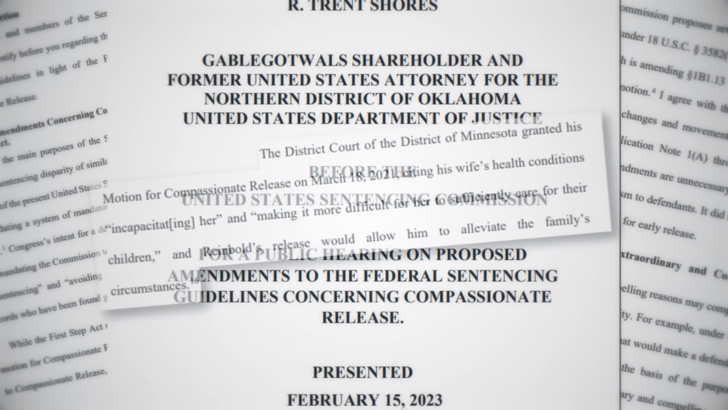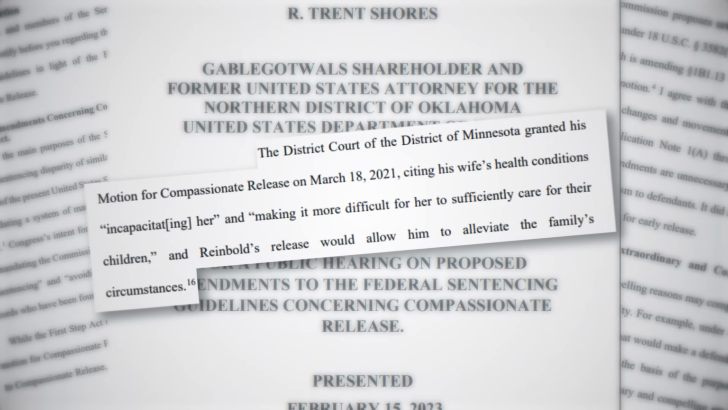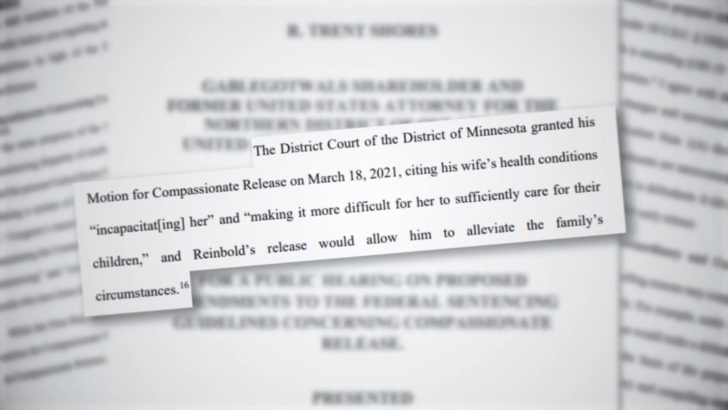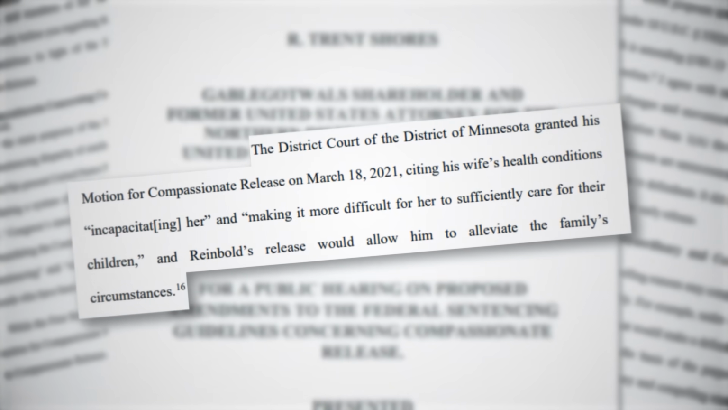According to later court documents, while his initial sentence was set to last half a decade, Reinbold would be granted an early compassionate release in March of 2021. For those of you who aren't aware, this compassionate release thing essentially means he was being given a commuted sentence due to extenuating circumstances such as family or medical related reasons. It's like the court feels bad for you.